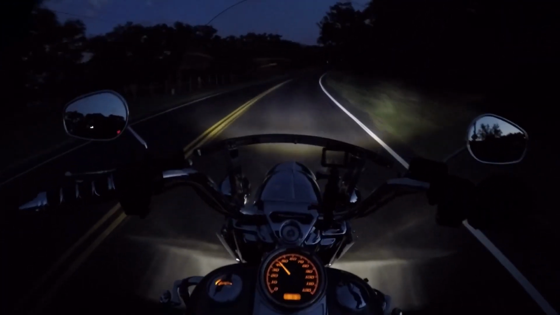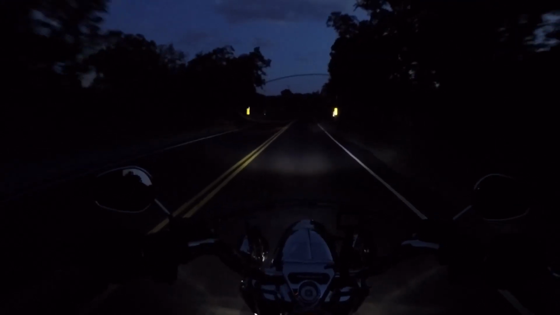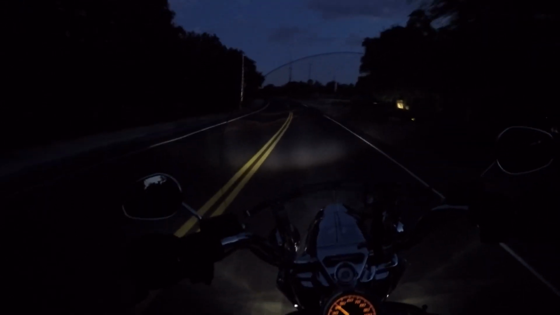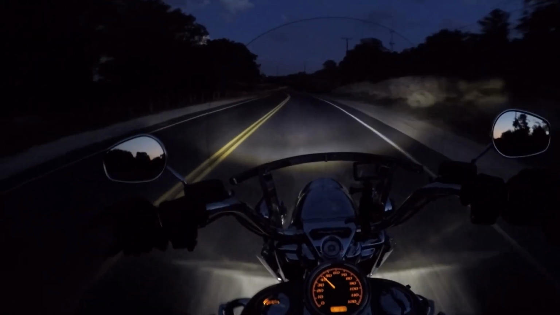Problem is, I thought that the high beams were on, and that's not necessarily the case. So if I go to high beams, that's the high beams. You can see it's like treetop level. So definitely got a little adjusting to do, because unless I want to shoot down planes, that's not going to help me out much. But so far the low beams are looking pretty good.